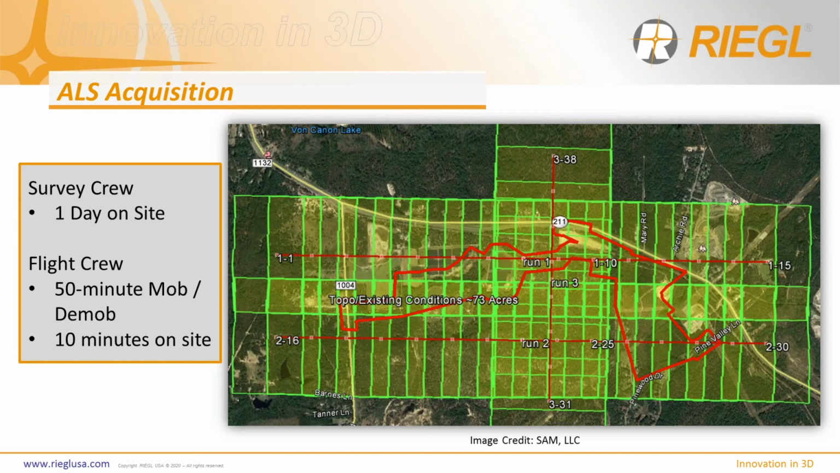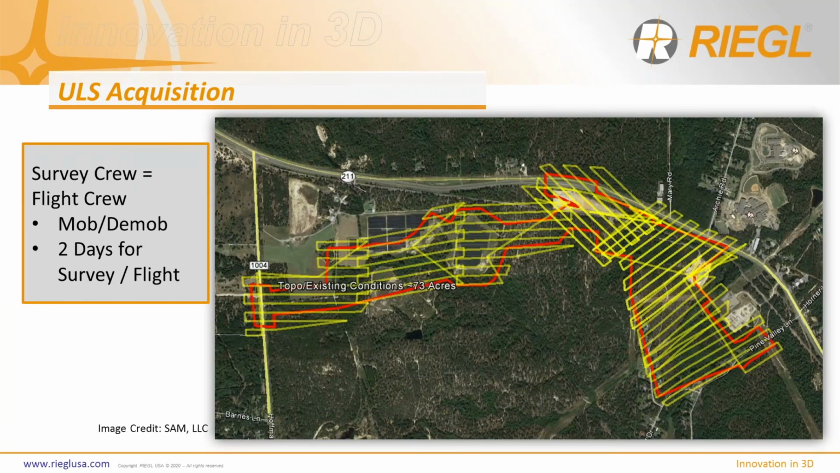LIDAR isn't magic. It does struggle with vegetation penetration in very thick, low vegetation environments. So we need boots-on-the-ground survey to fill in some of those gaps and holes within our survey. Again, producing that comprehensive final deliverable, not delivering a point cloud, but delivering a true design grade survey in this case. We also need survey crews out there to shoot in drainage structures and pipe inverts. Those are all critical features that go into this engineering design grade survey that we're delivering. So in this case, we're mobilizing 2 crews to the site, 1 in the airplane, 1 in the survey crew, okay? So we'll move on to the ULS acquisition plan.